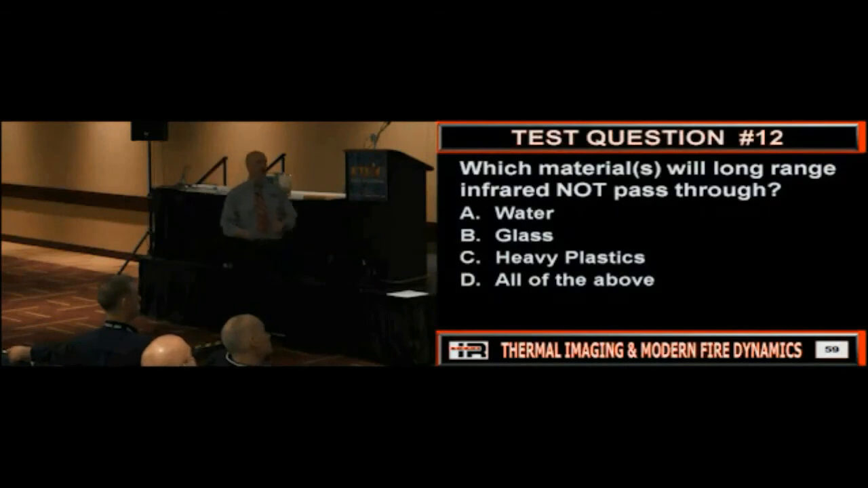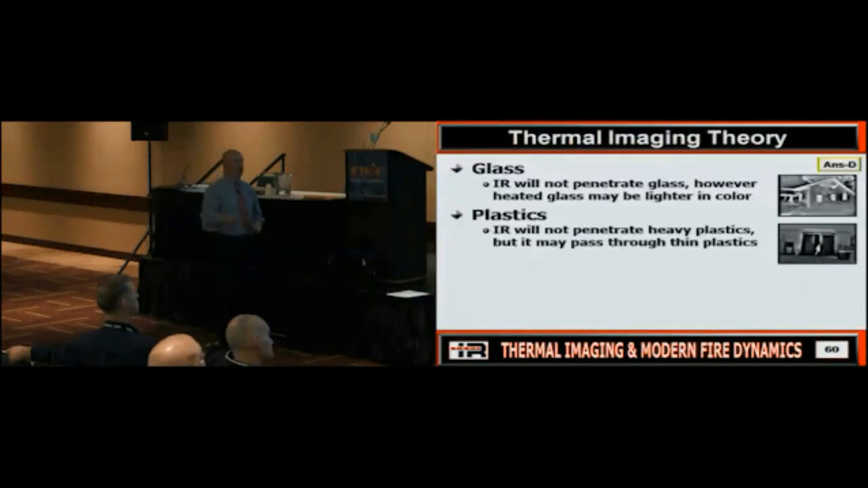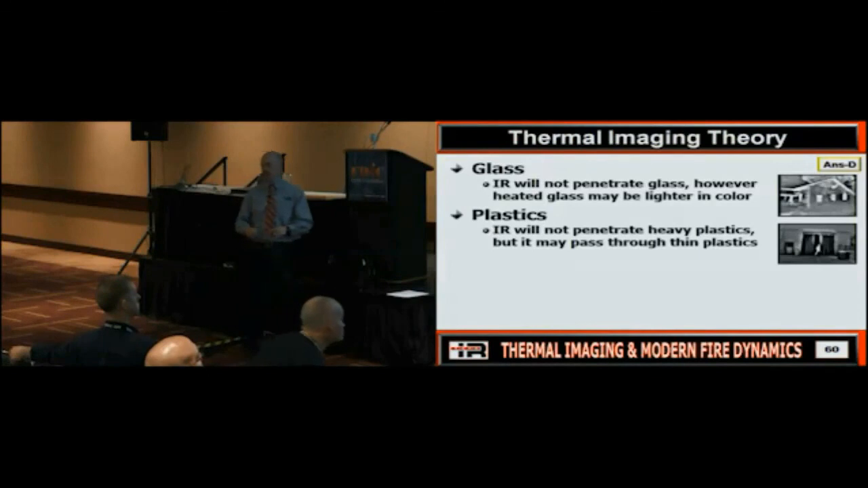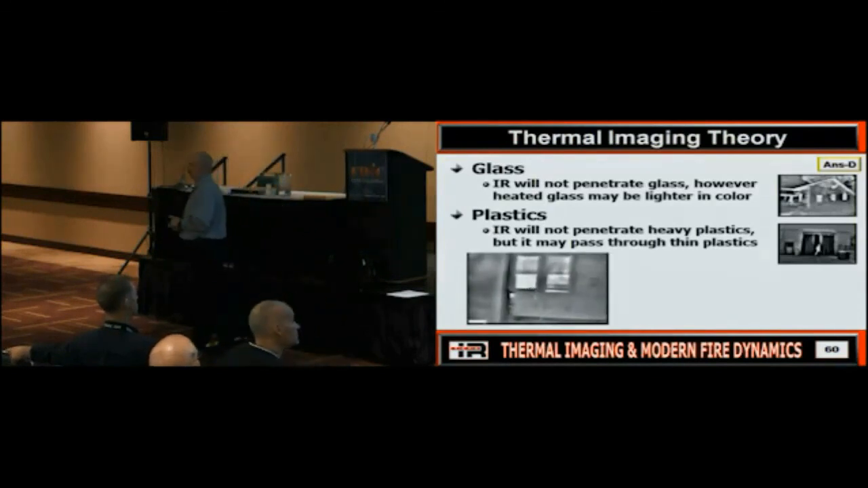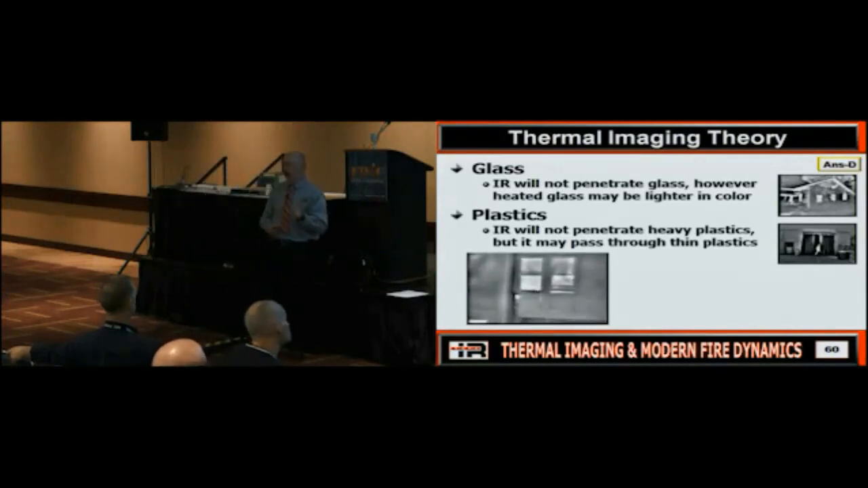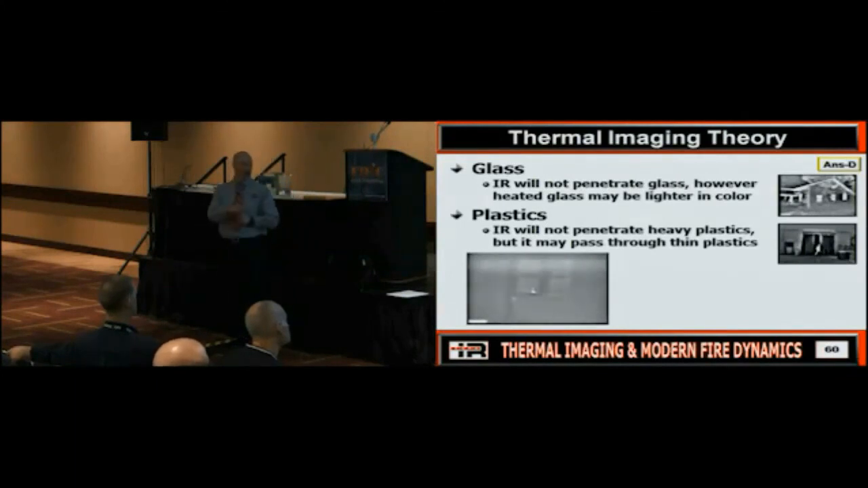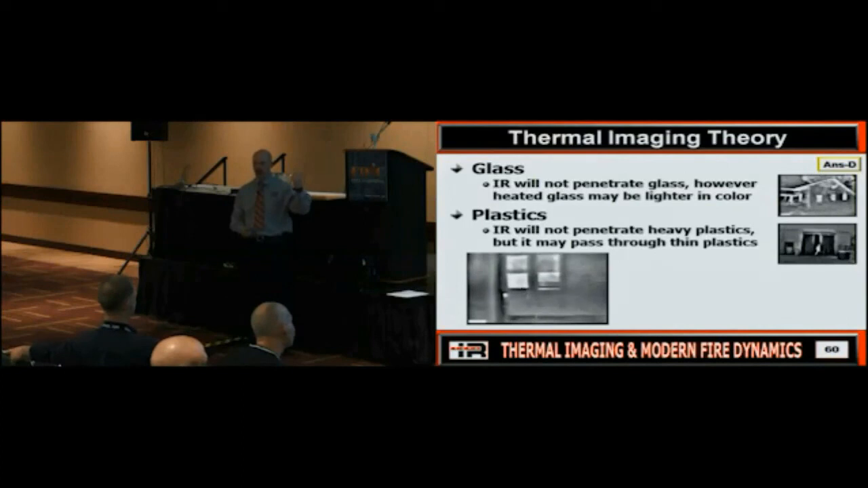Okay? Which materials will long-range infrared not pass through? All the above. Okay, good. Glass. Will it pass through glass? For every rule, there is an exception. That is an old lead glass window that you will find in a 1800s, early 1900s farmhouse. Infrared energy will pass right through the glass. If you've got those windows in your house, guess where your heat goes? Right through the window, literally, okay? So remember, for every rule, there's an exception.